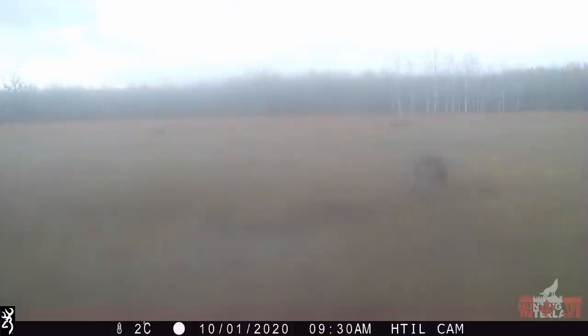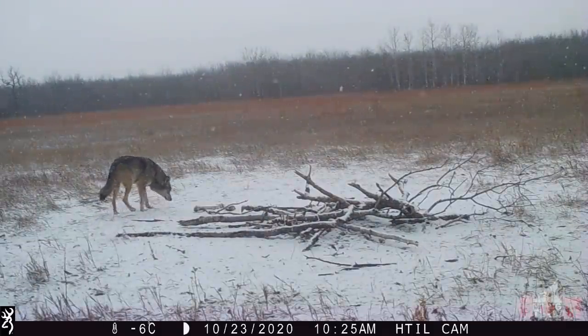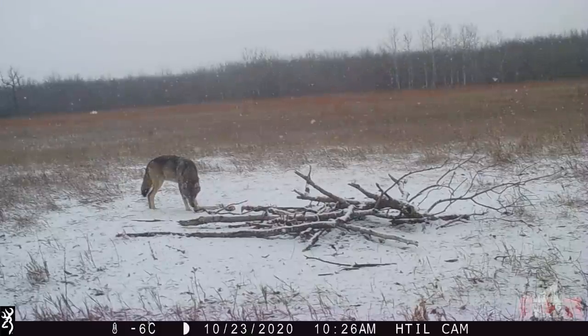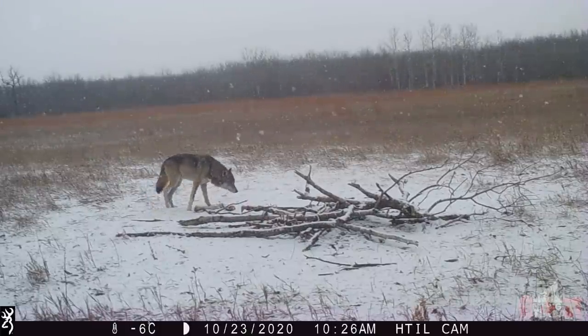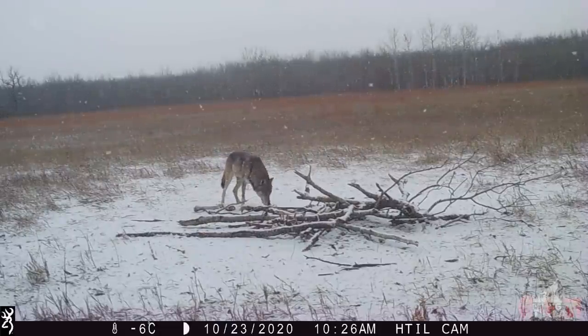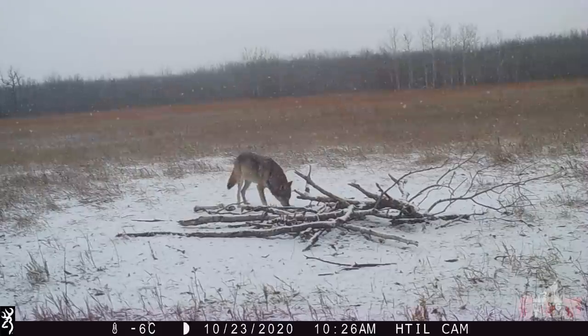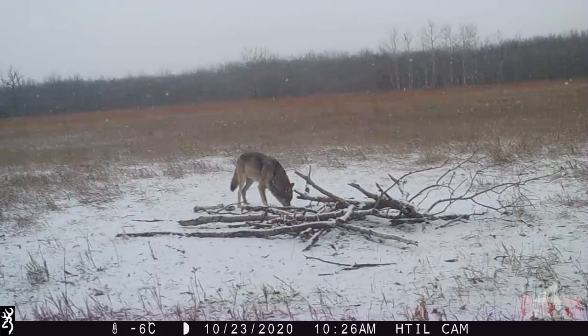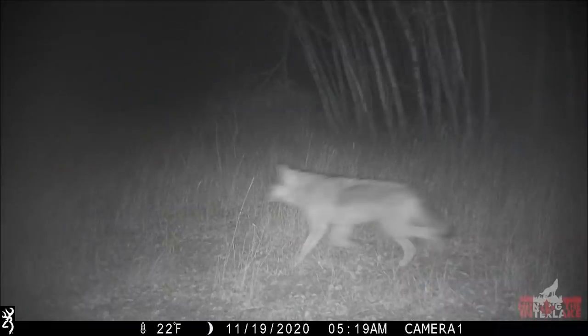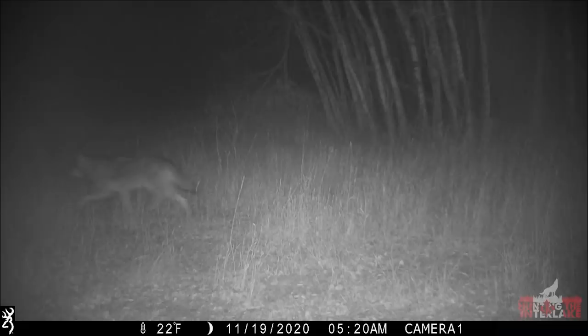In this video from October 1st, 4 wolves can be seen moving through. Here's some stunning footage of another wolf returning in front of the trail camera on October 23rd. And most recently, on November 19th, we captured some photos of at least 2 wolves moving through the area.